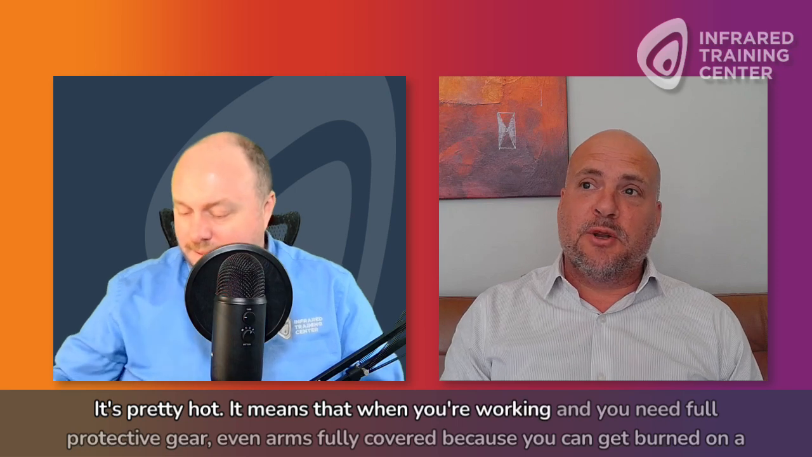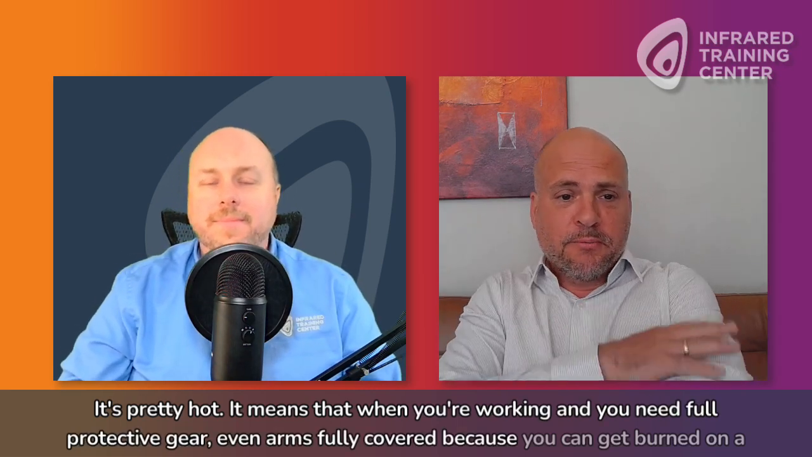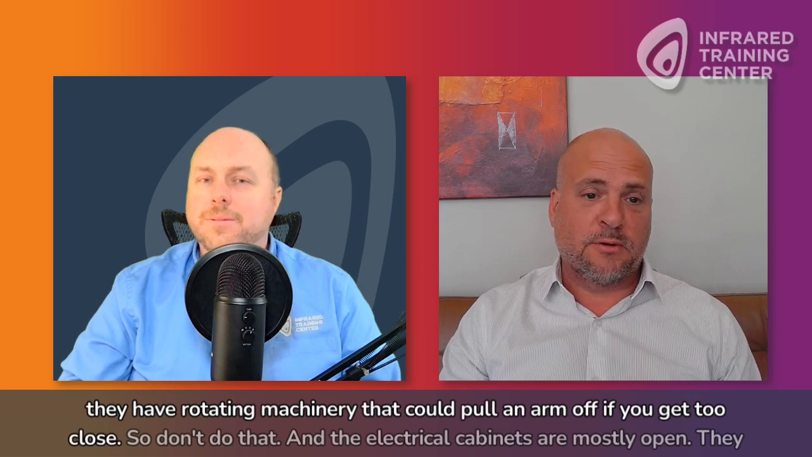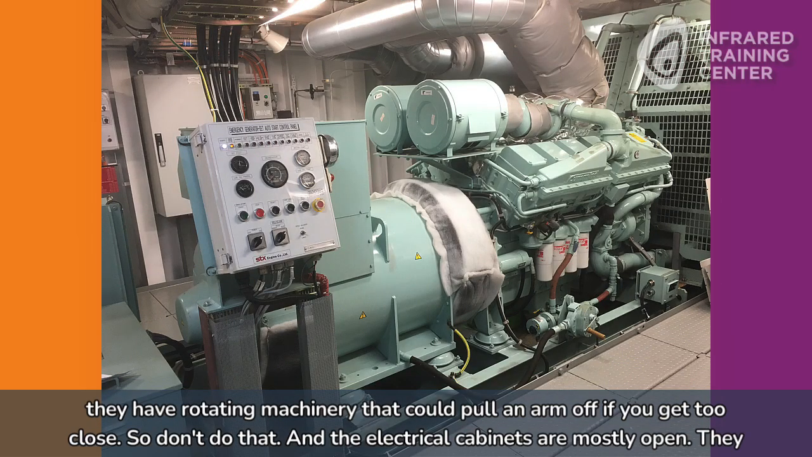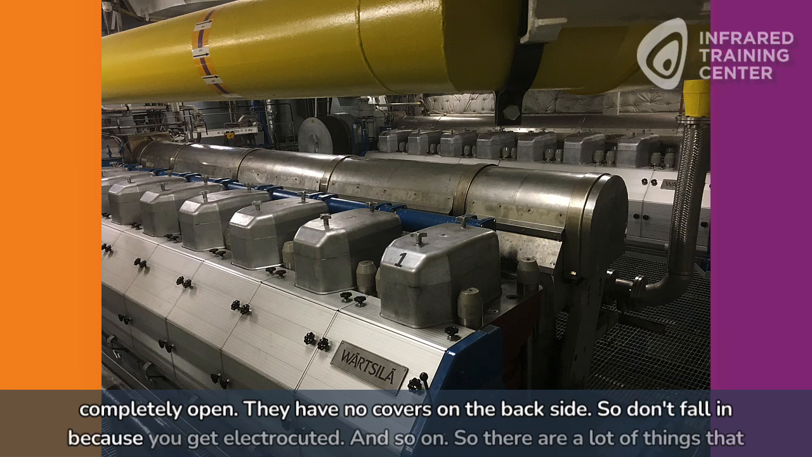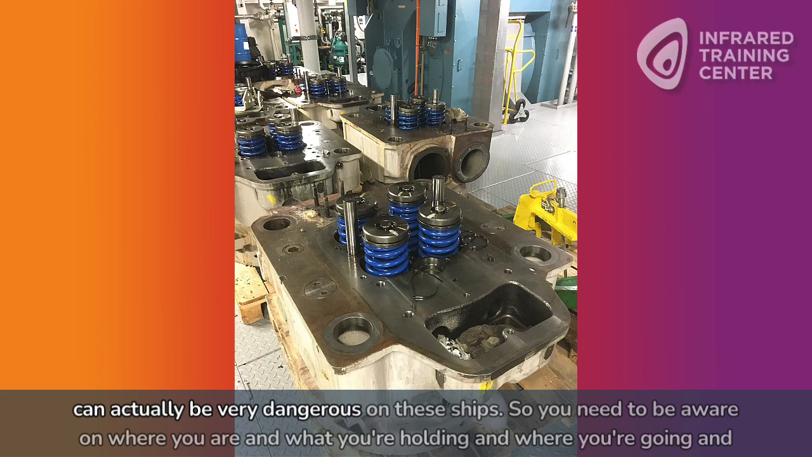It means that when you're working you need full protective gear, even arms fully covered, because you can get burned by a lot of steam. They have steam systems on board, and the steam leakage is very high energy, and you can get severely burned. And they have rotating machinery that could pull an arm off if you get too close. So don't do that. And the electrical cabinets are mostly open. They're completely open. They have no covers on the backside. So don't fall in, because you get electrocuted, and so on. So there's a lot of things that can actually be very, very dangerous on these ships.